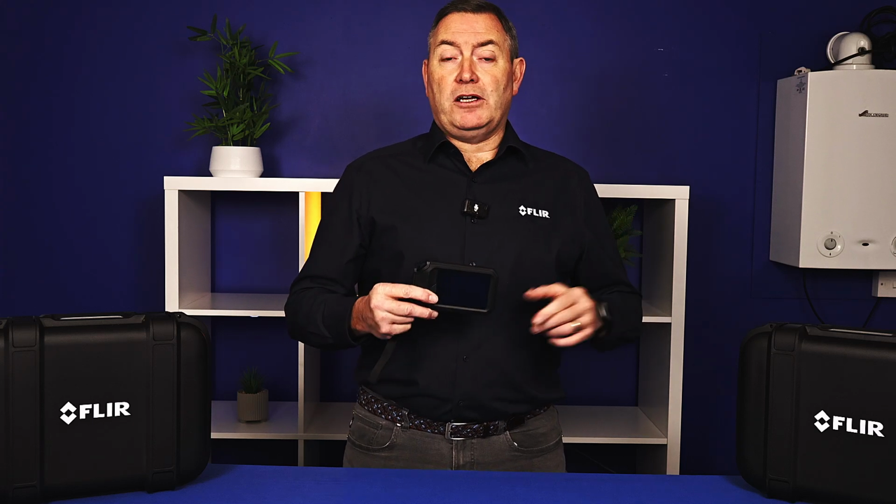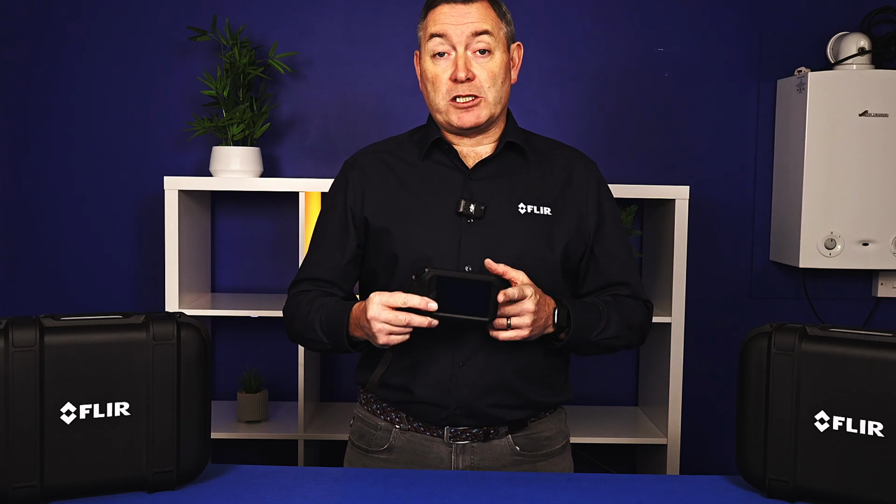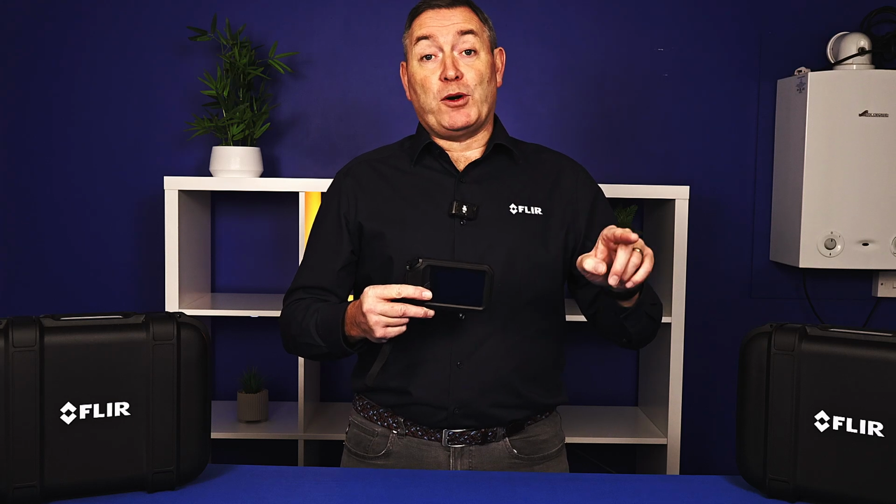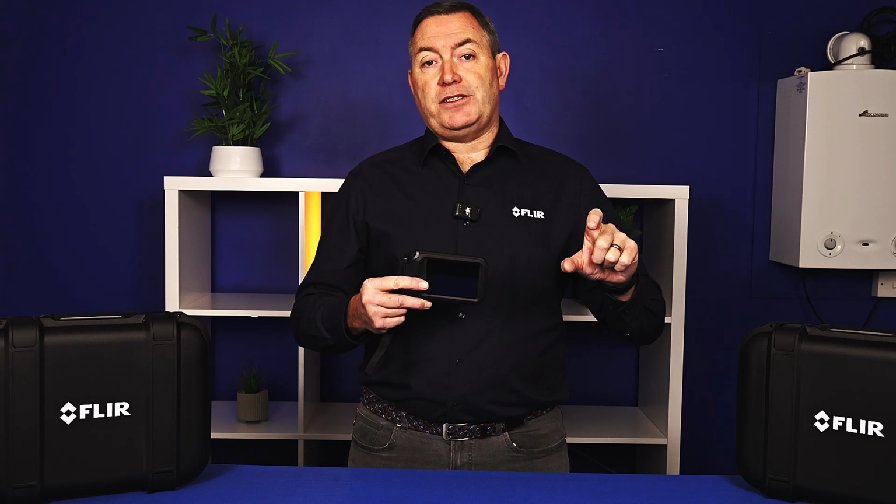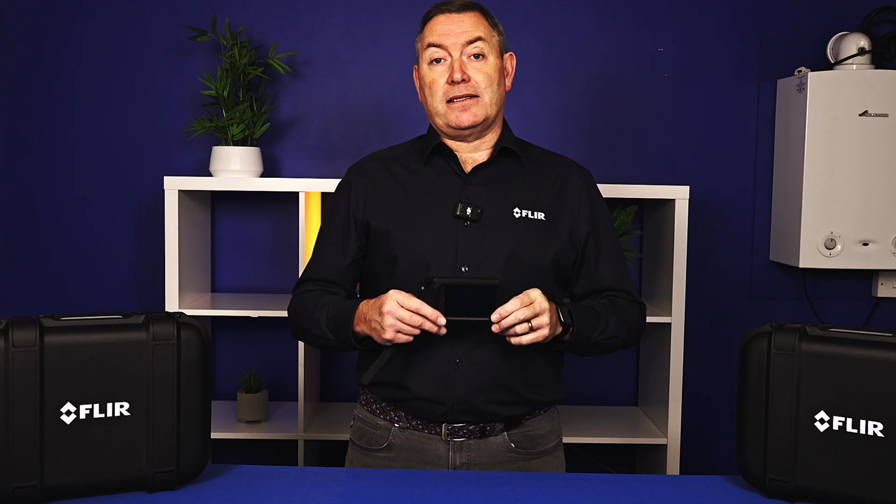We also have one touch level and span on this device. The ability to manually tune a thermal imaging camera is really important because it allows you to get more from that device. It allows you to enhance the thermal images on camera. So even with this device, the C8, just like we did with the C5, we have the ability to have one touch level and span, which means you can touch a point on a thermal image and you can recalibrate the temperature range to enhance that particular detail.